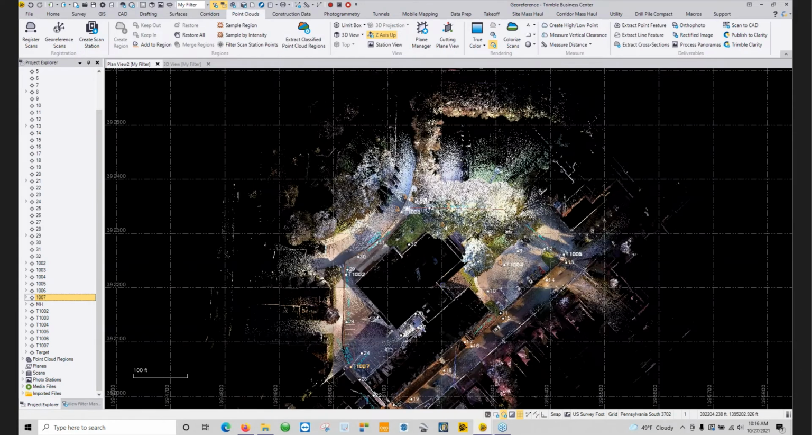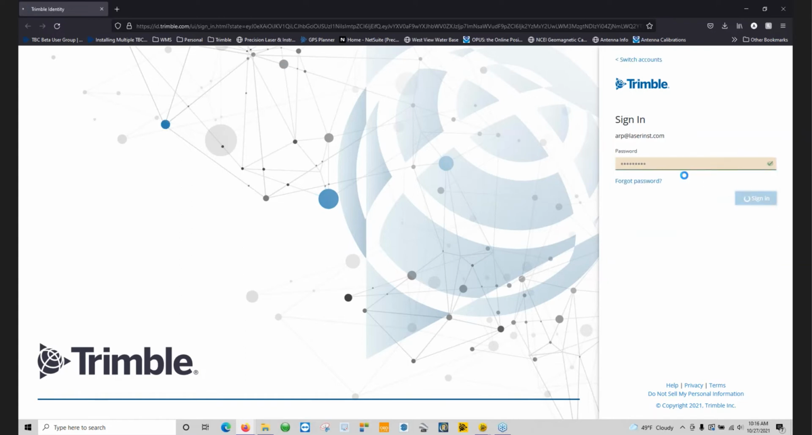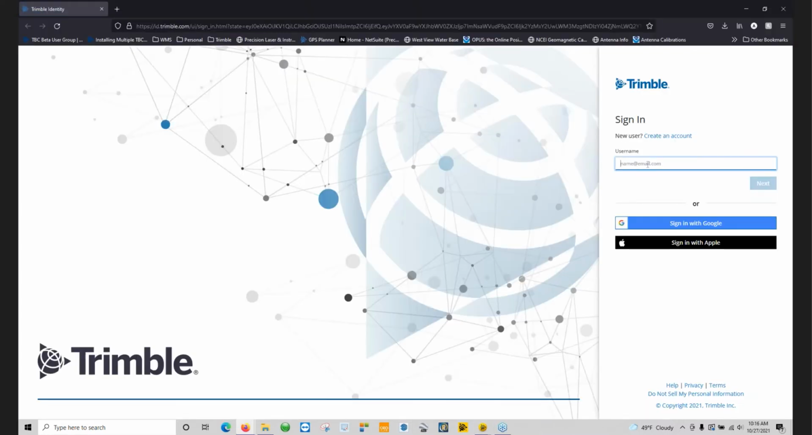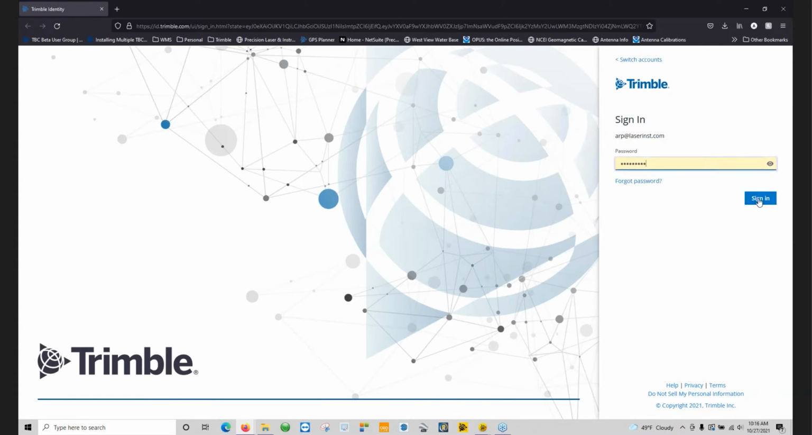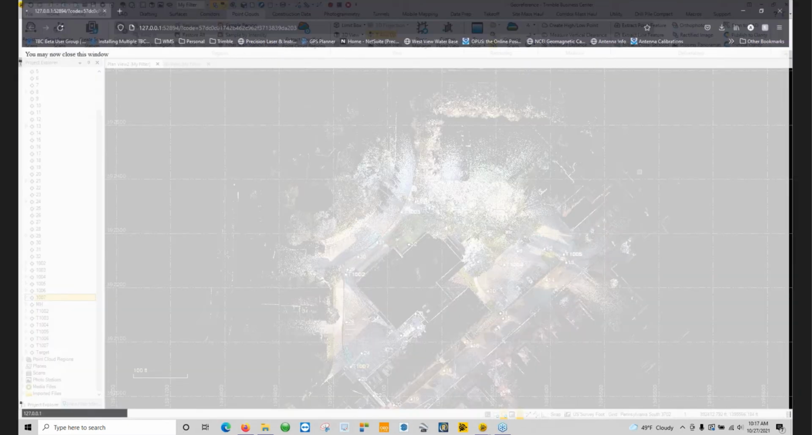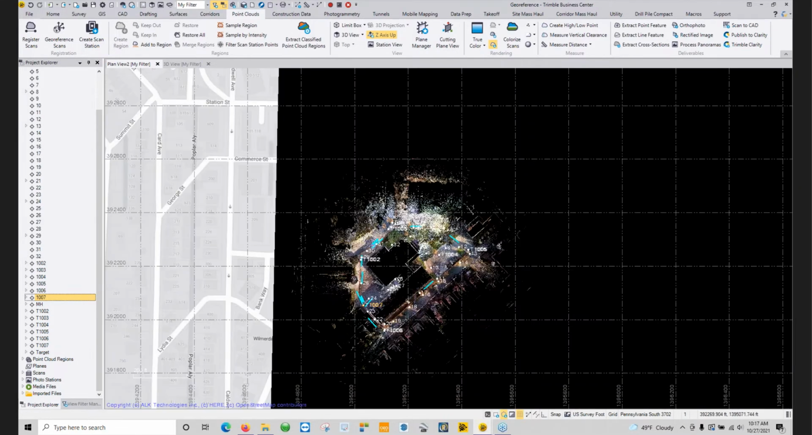If you're signed into a Trimble account inside of TBC, there's a little icon down here at the bottom that will allow you to turn your background map on. So if I click that, I logged into this earlier. I don't know why it's doing this now. Third time's the charm. That'll allow you to turn on your background map.